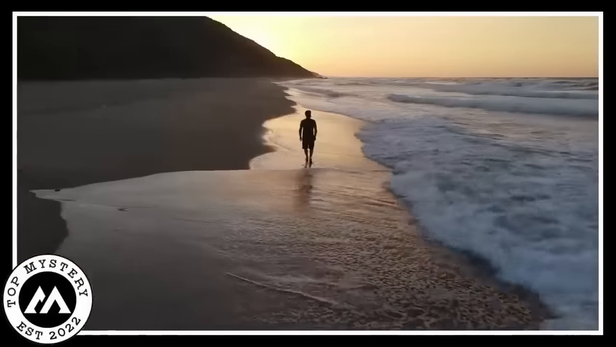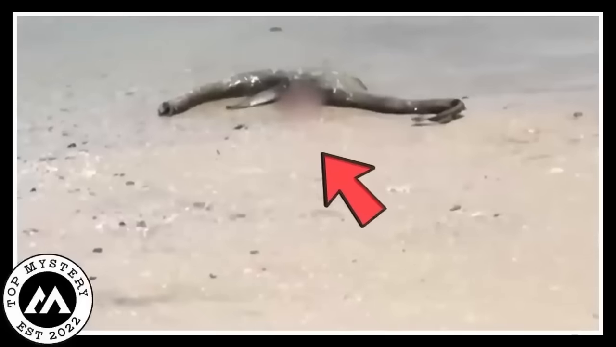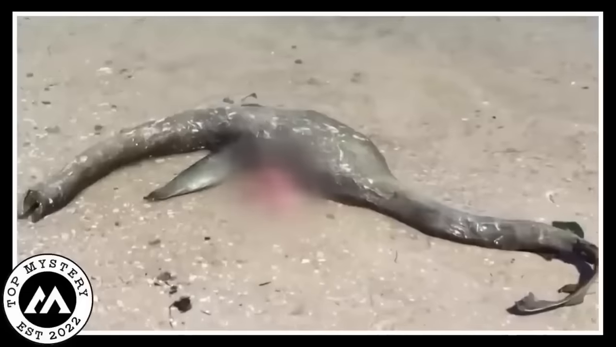Imagine a creature with a weird mouth, a long neck, and a tail about 4 to 5 feet long. That is what Jeff found. Now, here's the crazy part. The creature was lying there all dead, and birds were pecking at it. But the wildest thing is nobody knows where this creature came from.